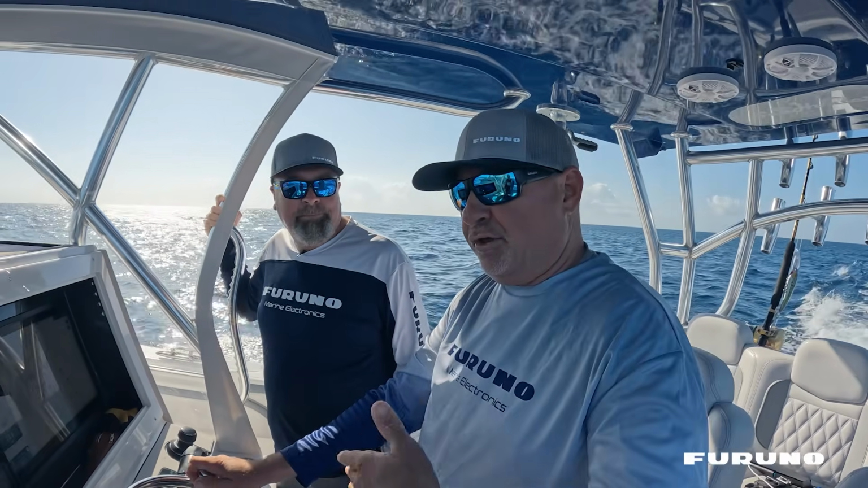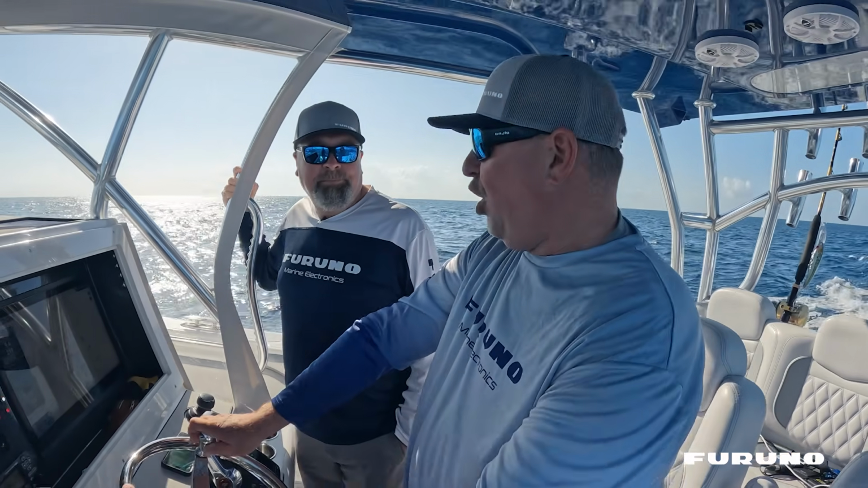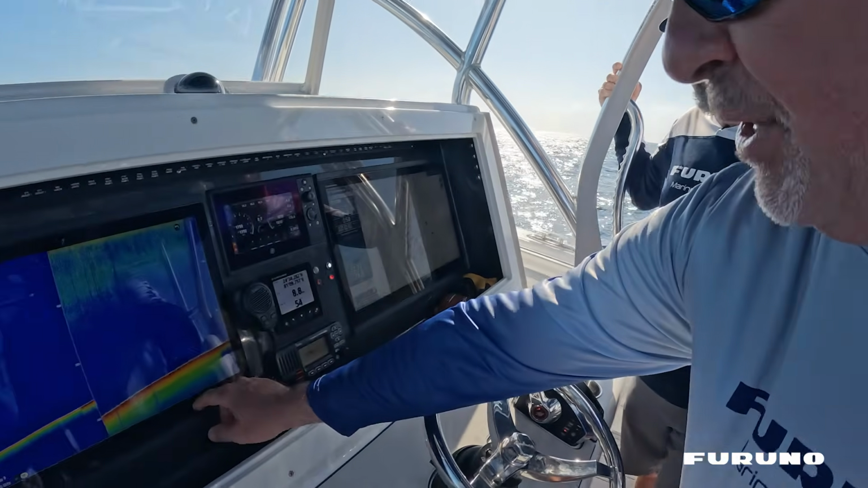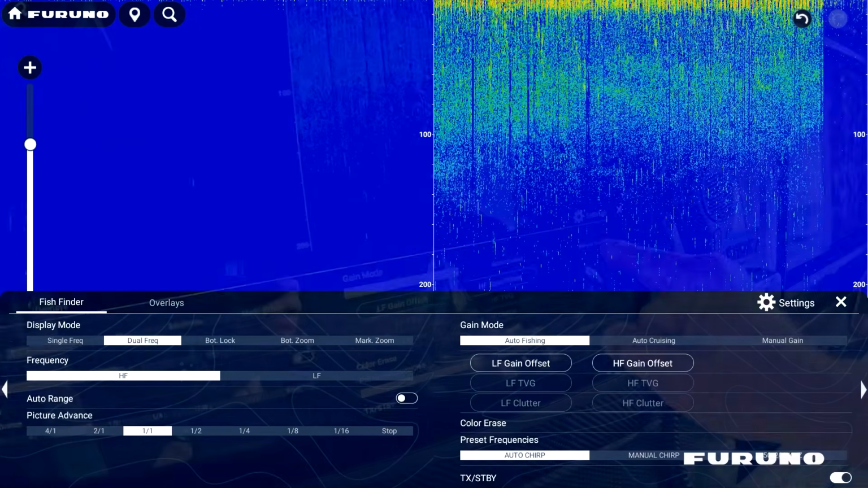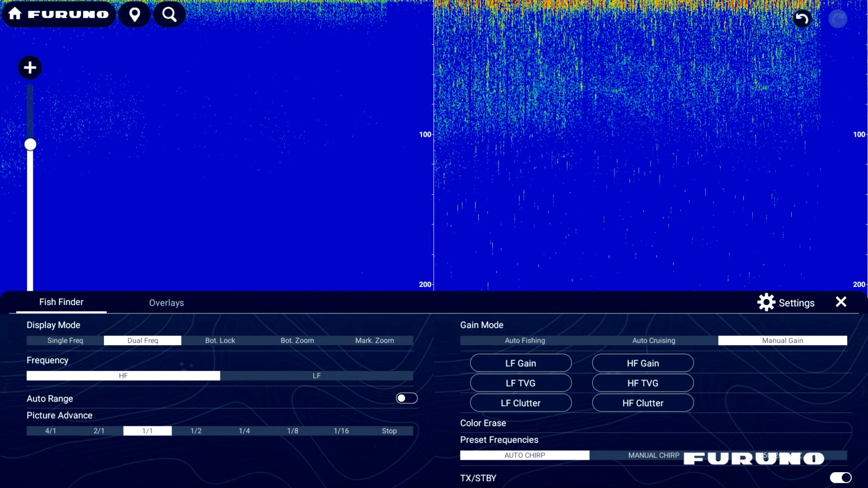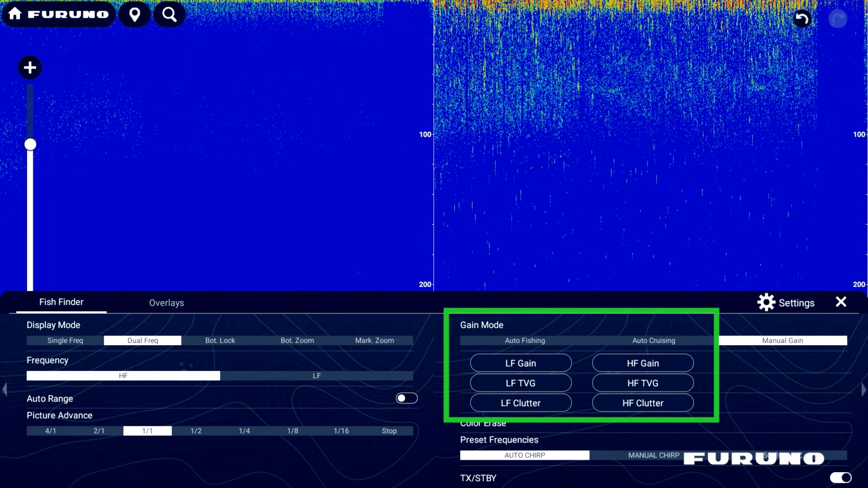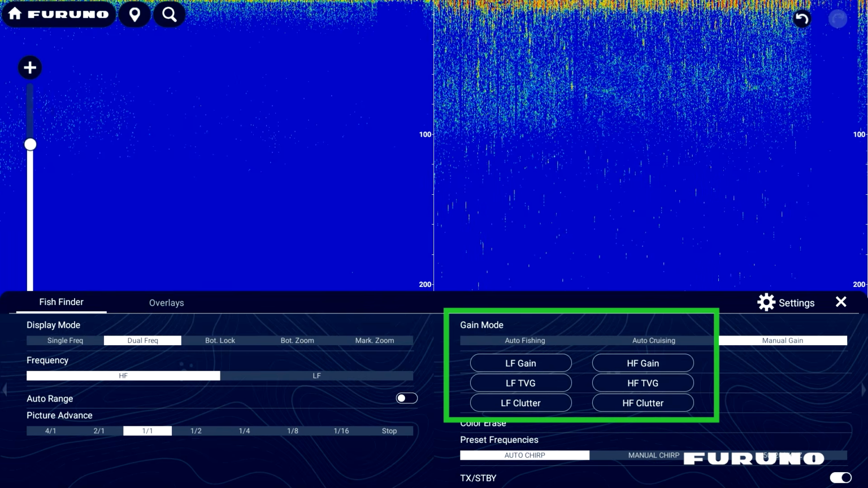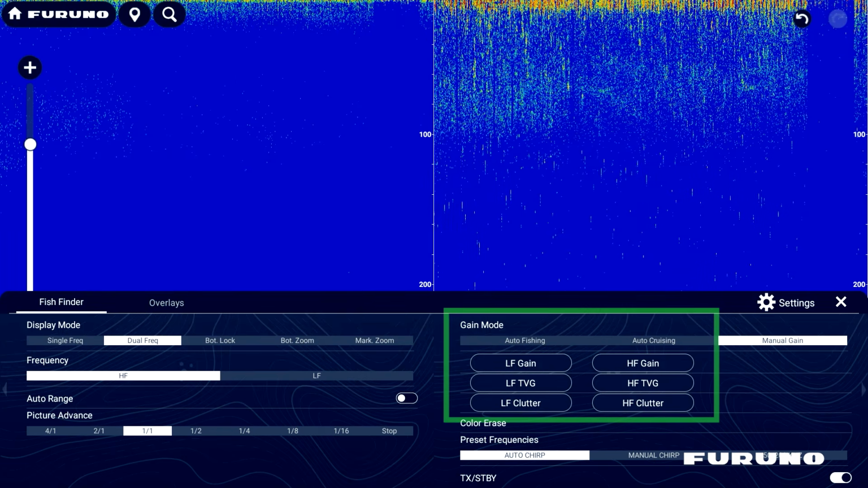However, if you want to further advance your target acquisition, manual mode is a great feature, being able to simply scroll up, go to manual gain, and now I have the ability to adjust my gain in high frequency and low frequency. I also have the ability to adjust my clutter, which is really important.